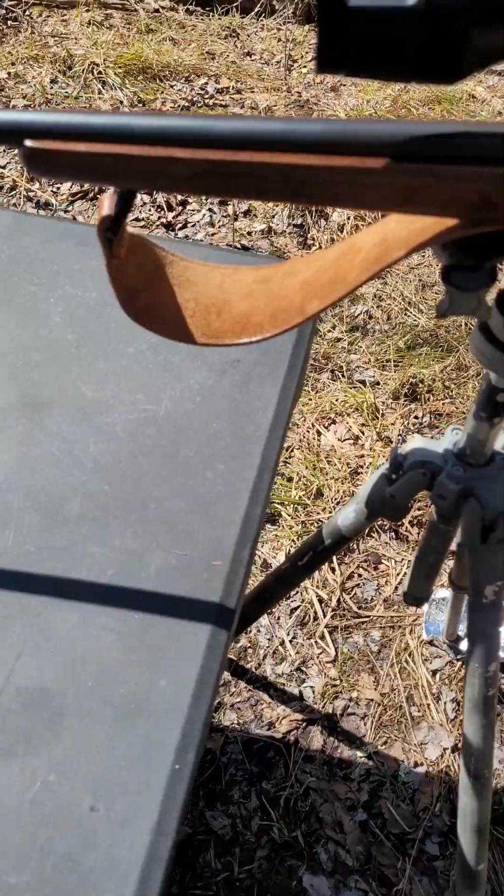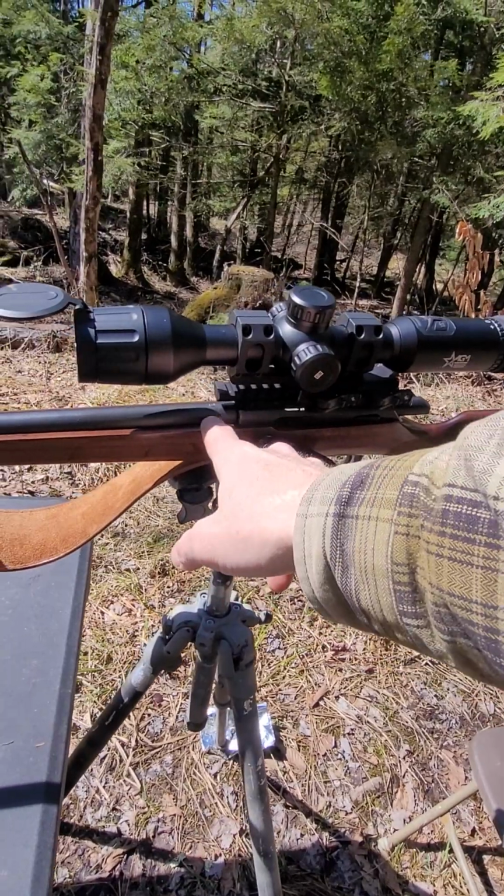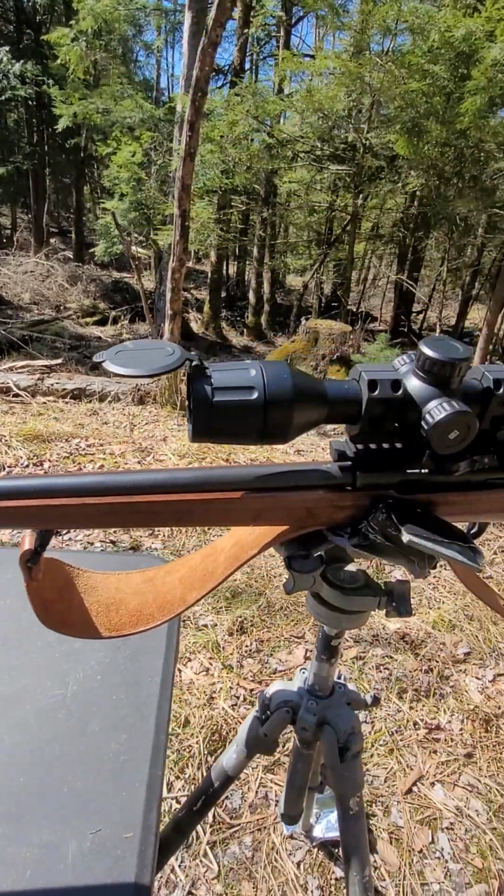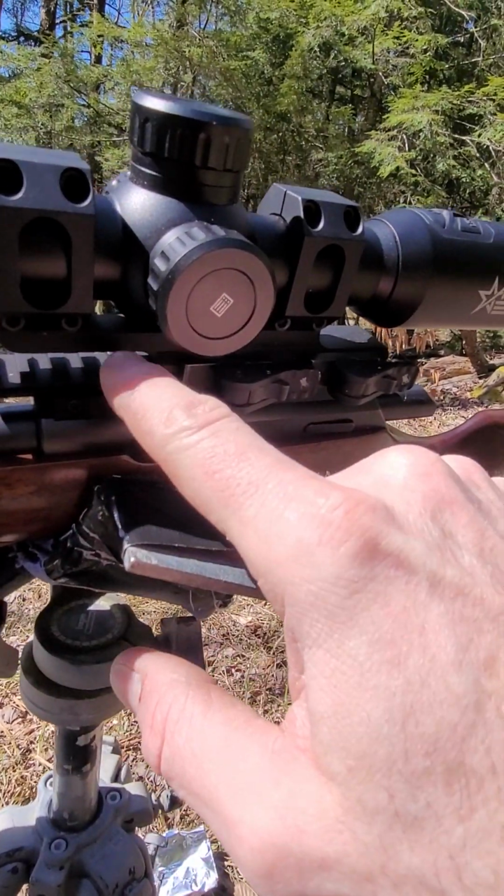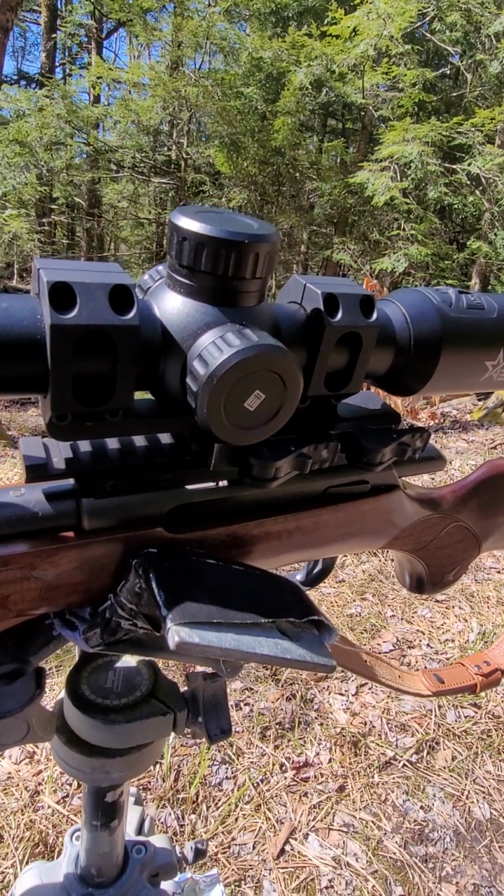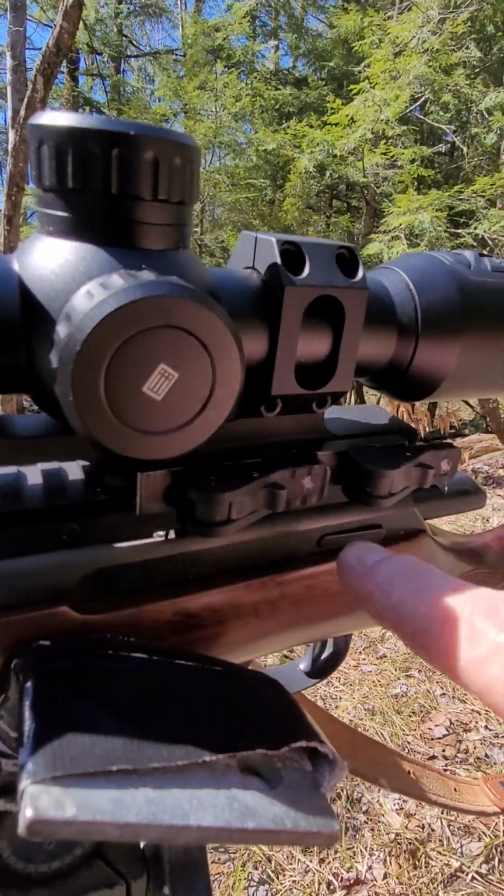And that is in the 3.5 power base zoom by, I think, 384 resolution. So let me turn this around here and get you out of the sun. I just mounted it on my CZ 457 American with the 22-inch barrel. And down here, which is really neat, if you guys don't know, is an EGW 0 MOA rail. They actually make them in 0, 20, and I think maybe 40 MOA rails. What's neat is they just go onto the 11 mil dovetail base with 4 screws. You Loctite them in,